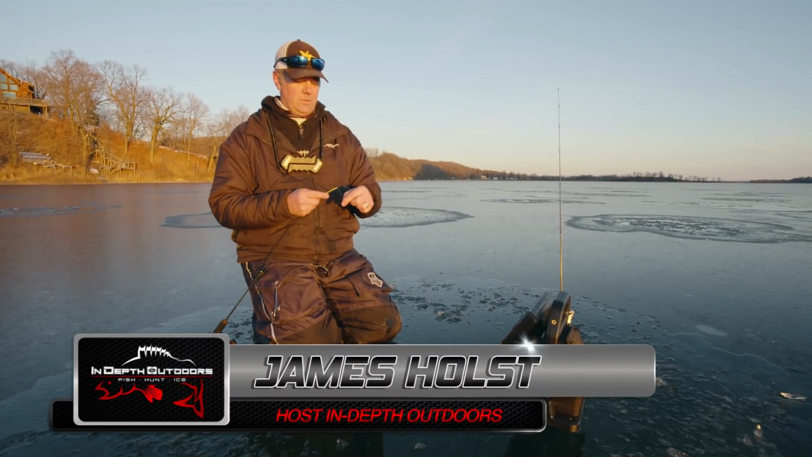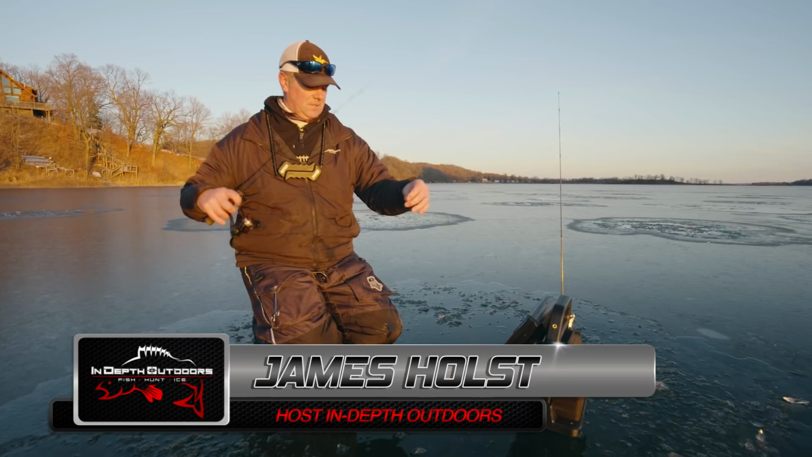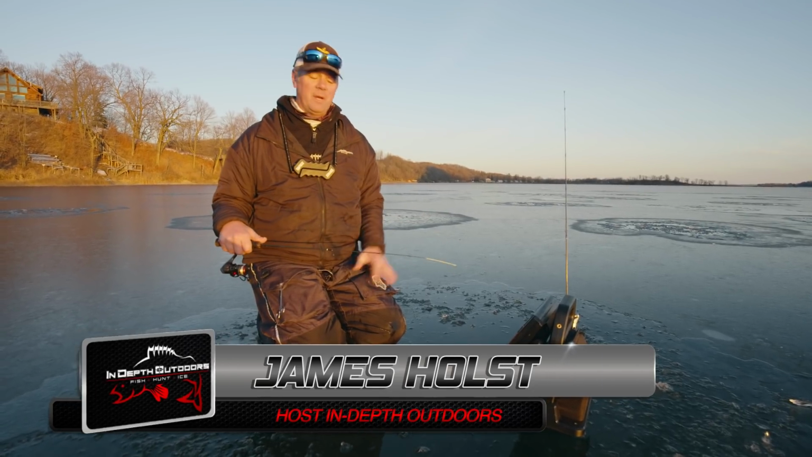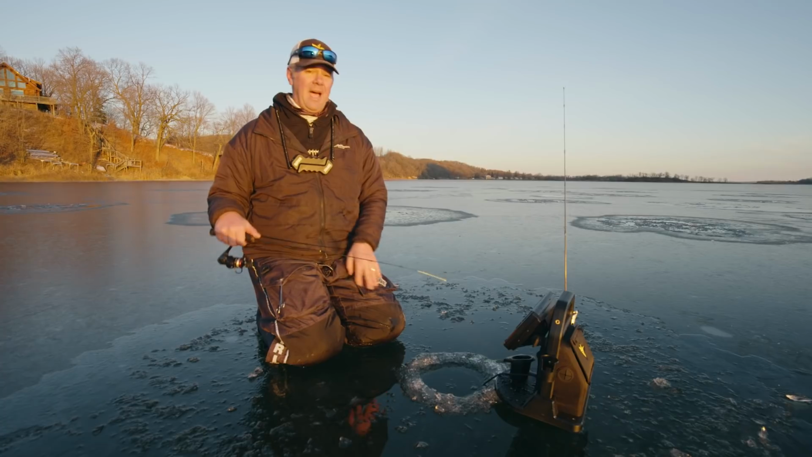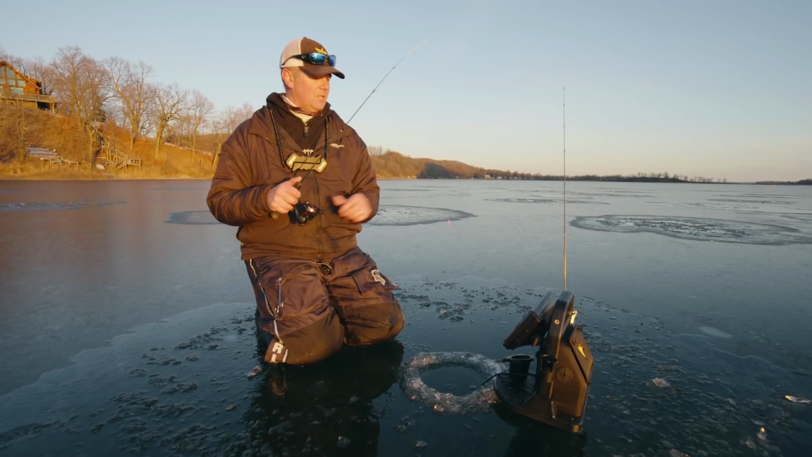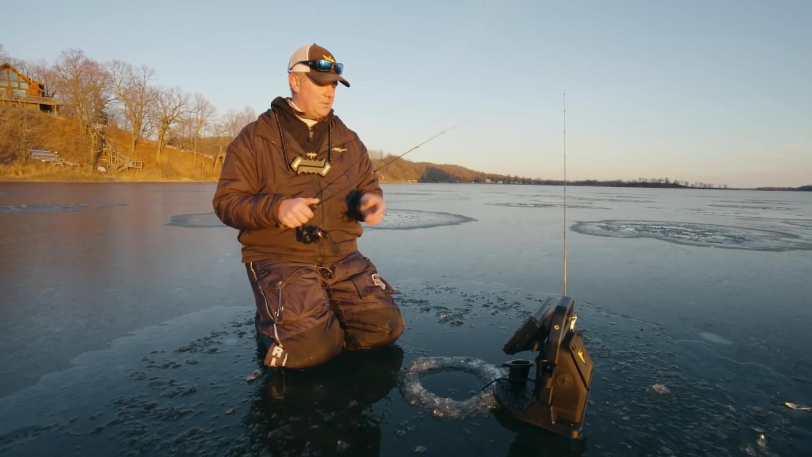I mean, this is just one of those universal patterns where you get out on early ice, 3-4 inches of ice, before anybody else gets out on them. Fish haven't been pressured in months, and they act like it. But there's no reason for me to drop in this hole. There's no fish in it, so I'm gonna go consult the oracle over there and see which direction to head.